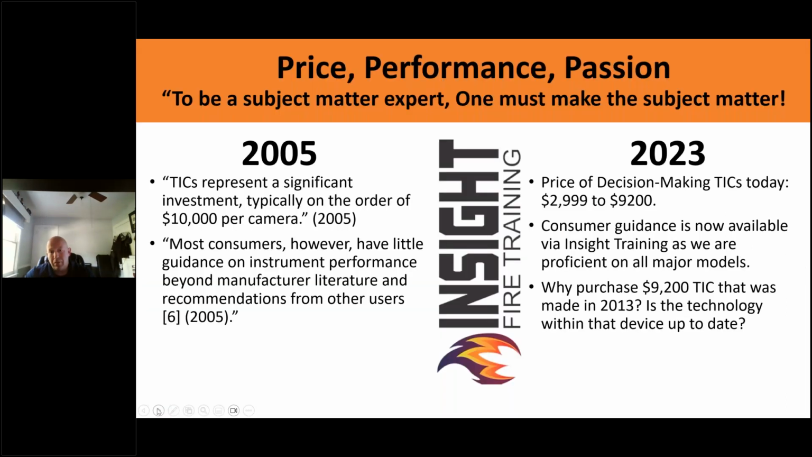Because TICs are a significant investment. In 2005, now they're as low as $3,000 to as much as $9,000, depending on what you want to spend. I want you to get as much guidance from as many experts as possible and understand that you might not want to buy a $9,000 model that was made in 2013.